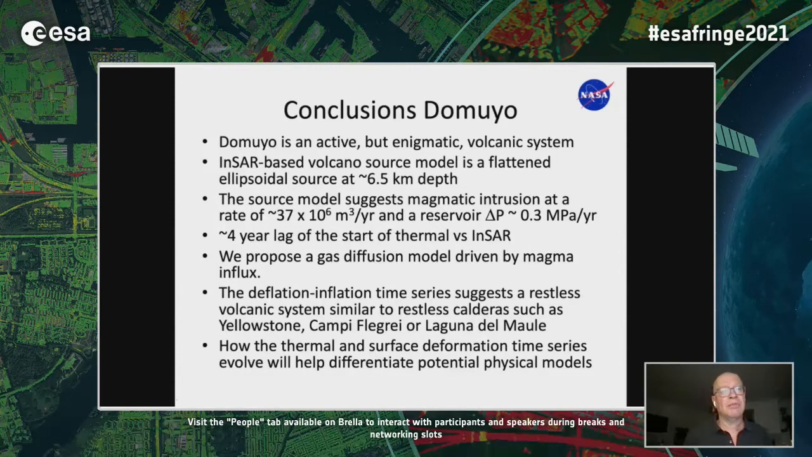We think, based on its past behavior or lack of eruption in 100,000 years, it's probably been doing some kind of behavior like this for a long time. And therefore, it's really much more akin to a restless caldera, such as Yellowstone, Campi Flegrei, or maybe Laguna del Maule. And so we want to better understand this by developing improved physics-based models. Thank you.